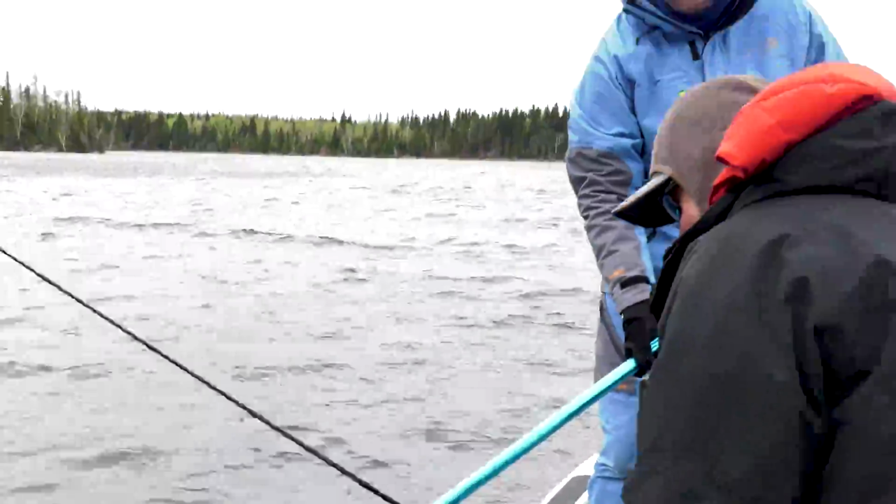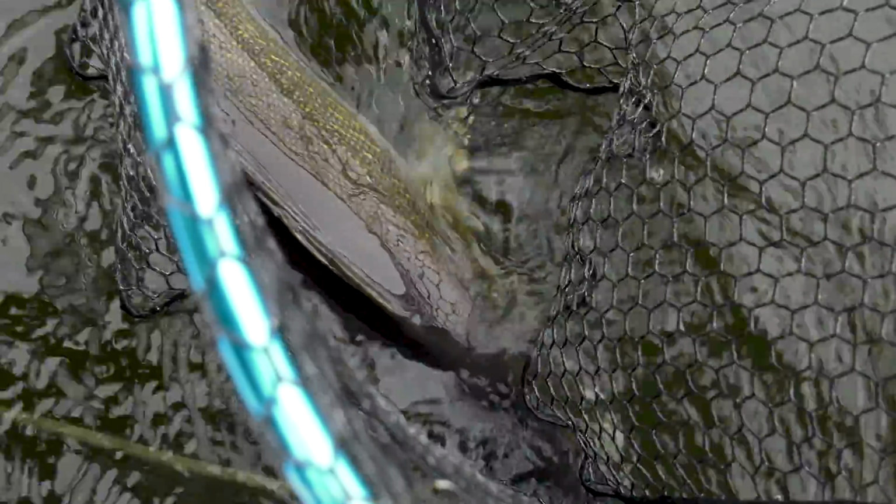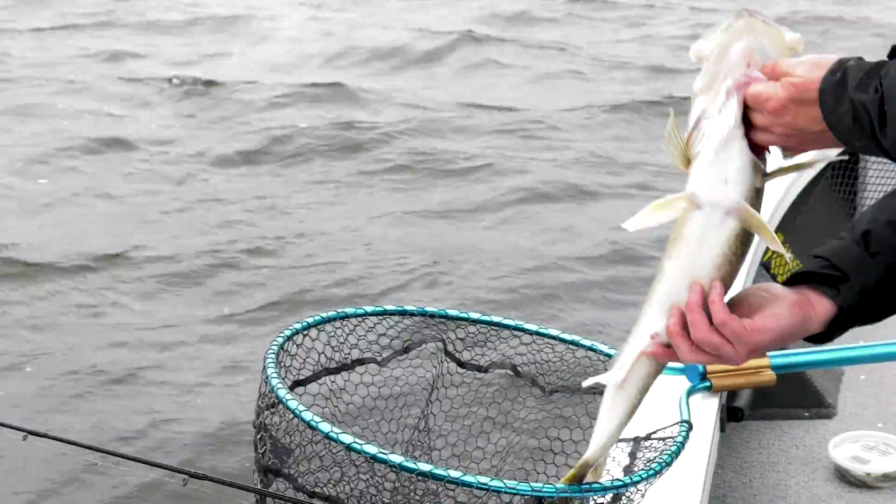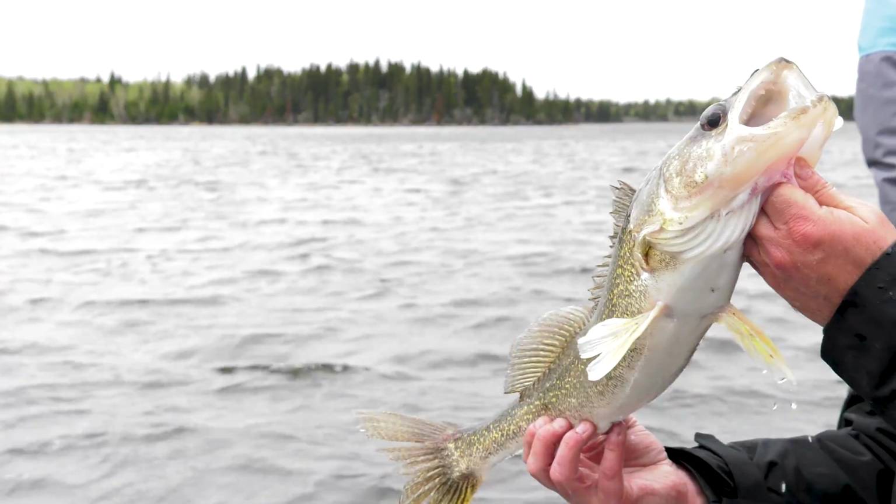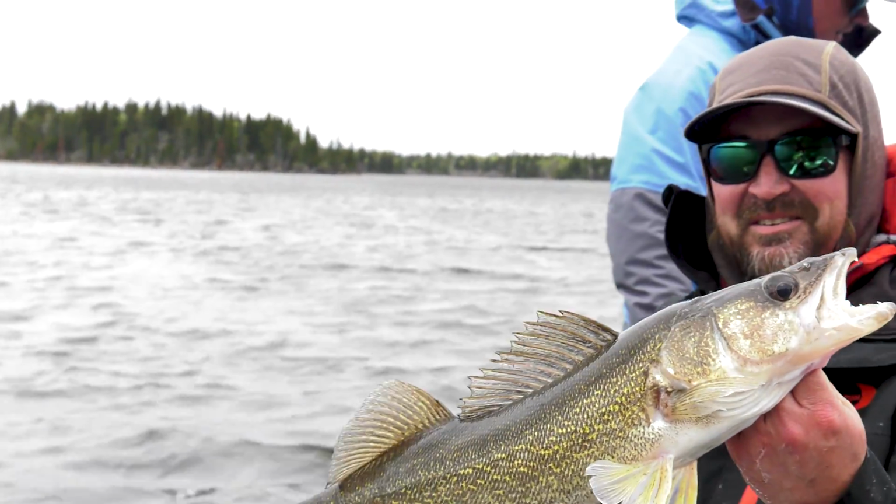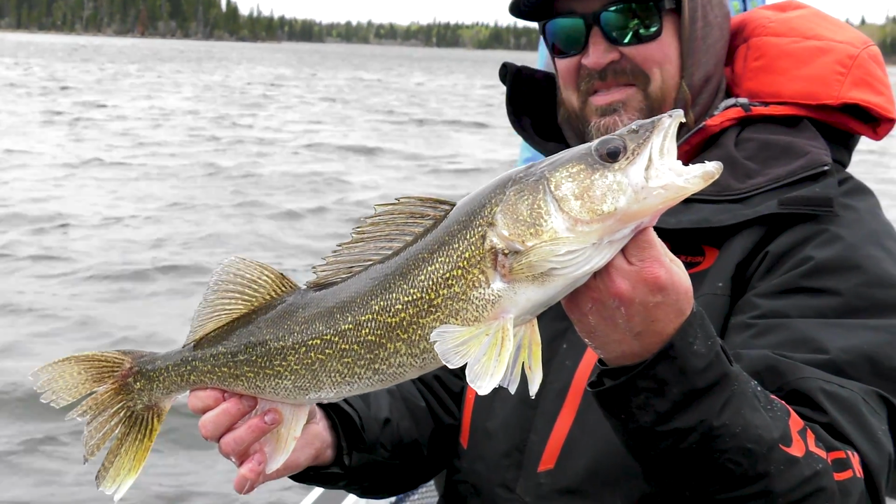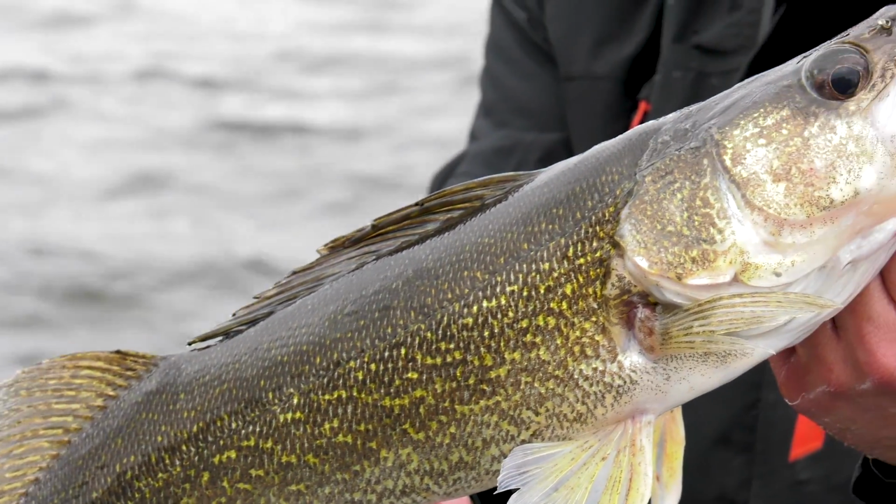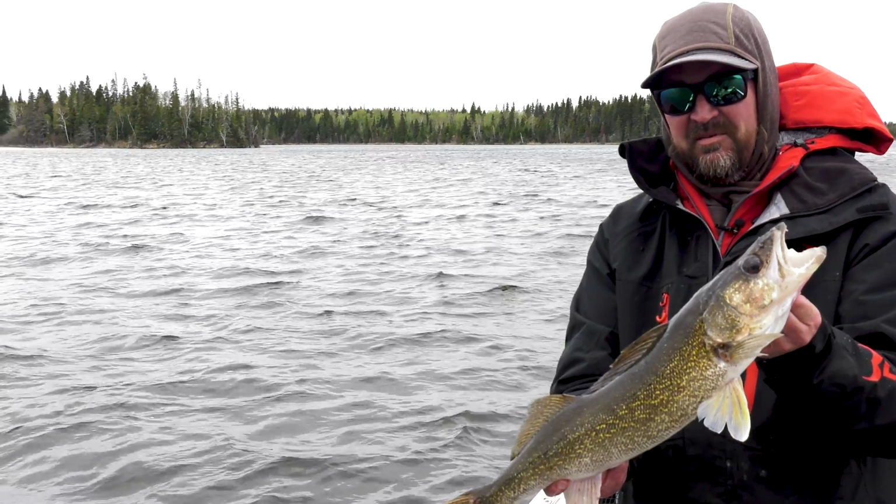Yes. That's a chunk, huh? Yeah, that's a good one. All right, thanks, Jason. Yeah, that's so fun. He's just right on the bottom and just pulled up a little bit on the rod, felt some weight, and boom, he's right there. All right, it's time to put her back in the water.